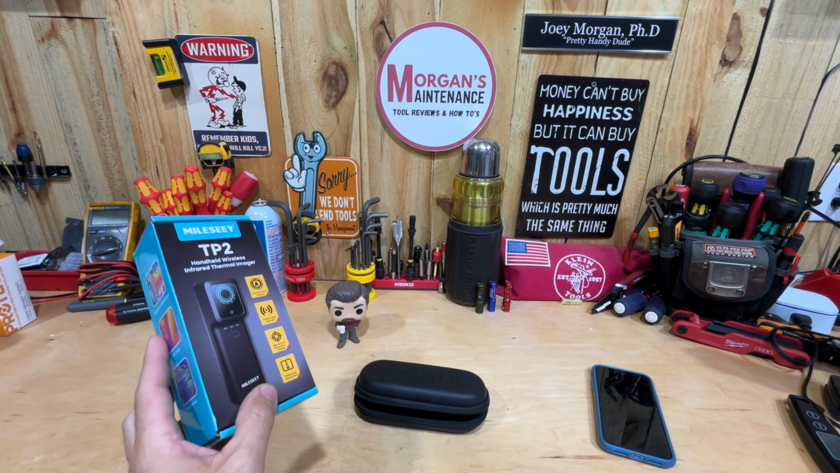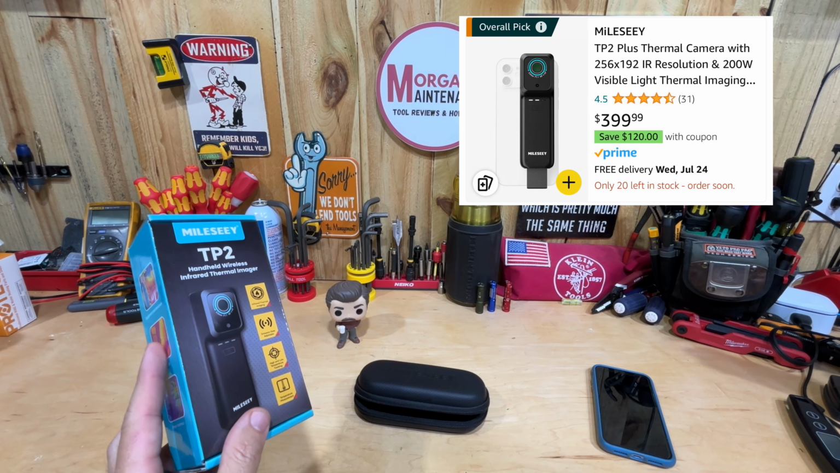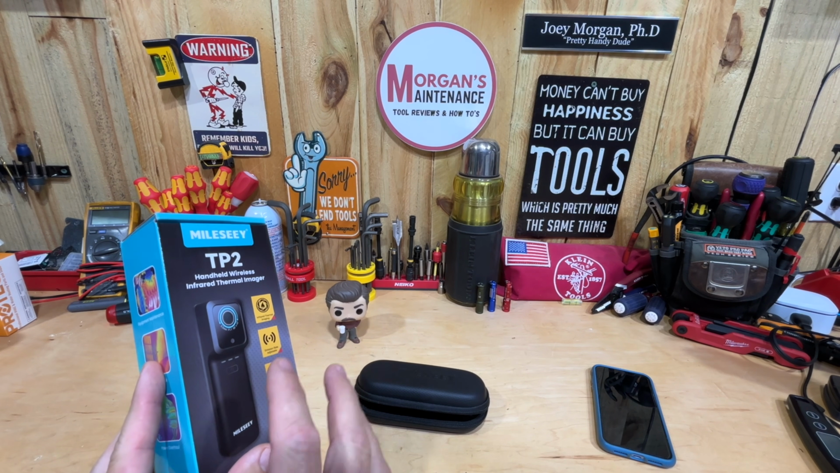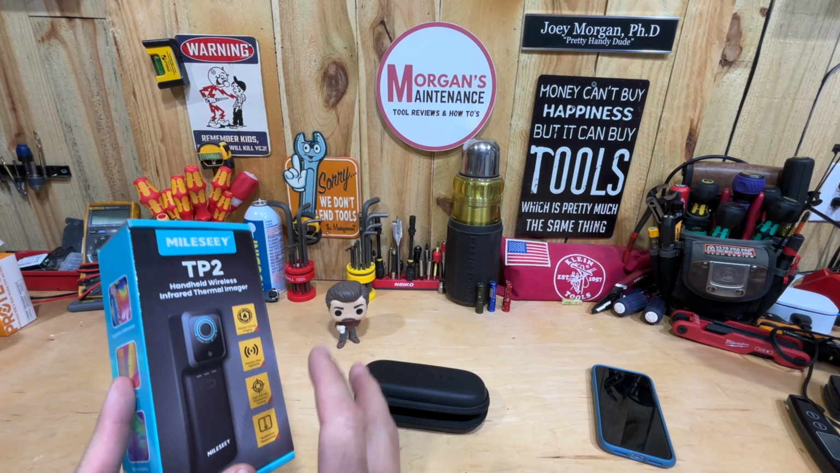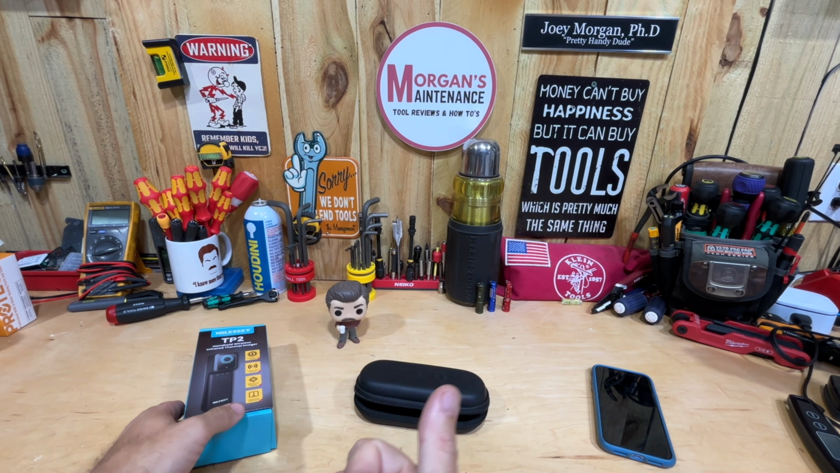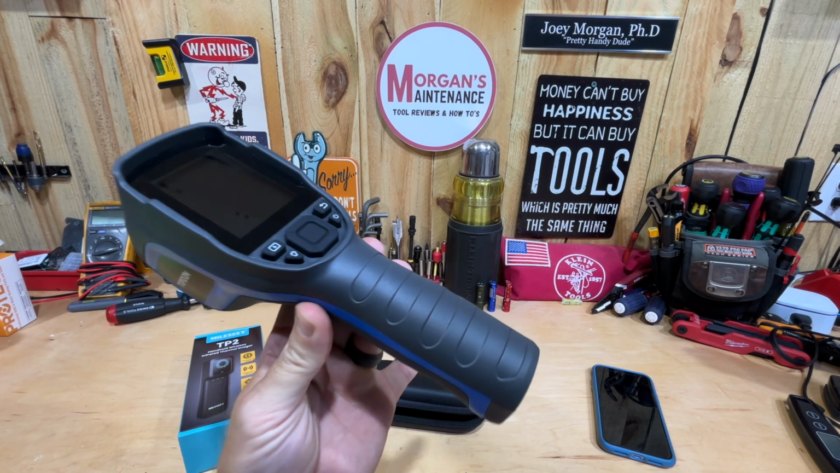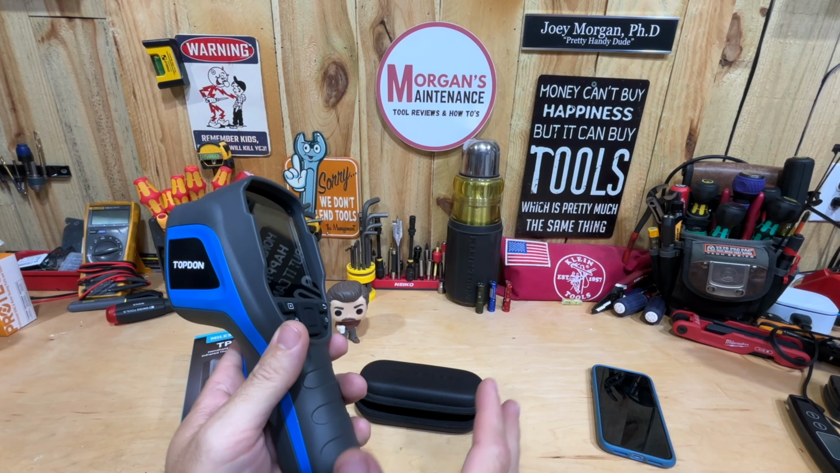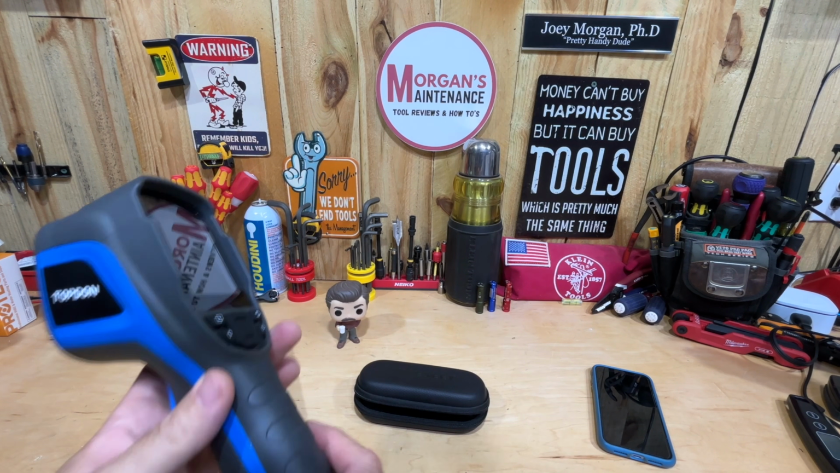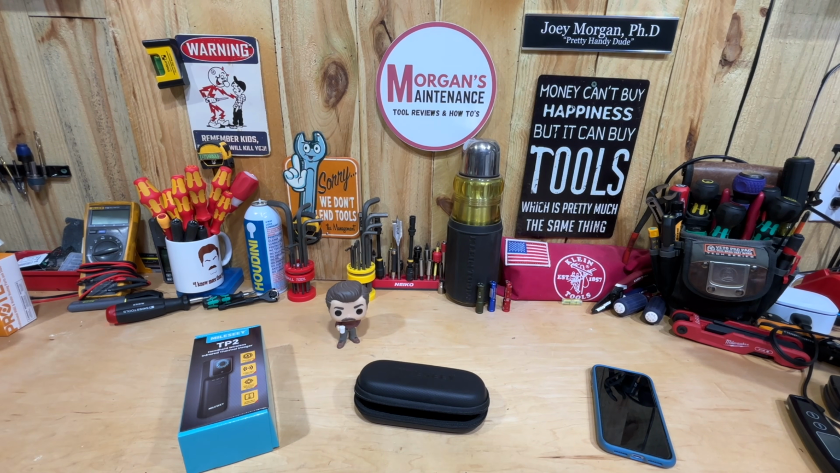So if you go to Amazon right now, this is going to run you $399, but they also have a $120 off coupon. So you're looking at $279. Probably not a bad price point for this type of camera, and especially one that hooks up to your phone. Even though I've always said in previous videos, I've got one for a Kaiweets version, also for this Topdon version, I've always preferred this handheld type that is separate from my phone. Just because I don't have my phone tied up, but the main reason is because I don't want to buy a piece of equipment, especially one that's going to cost me $200 something.